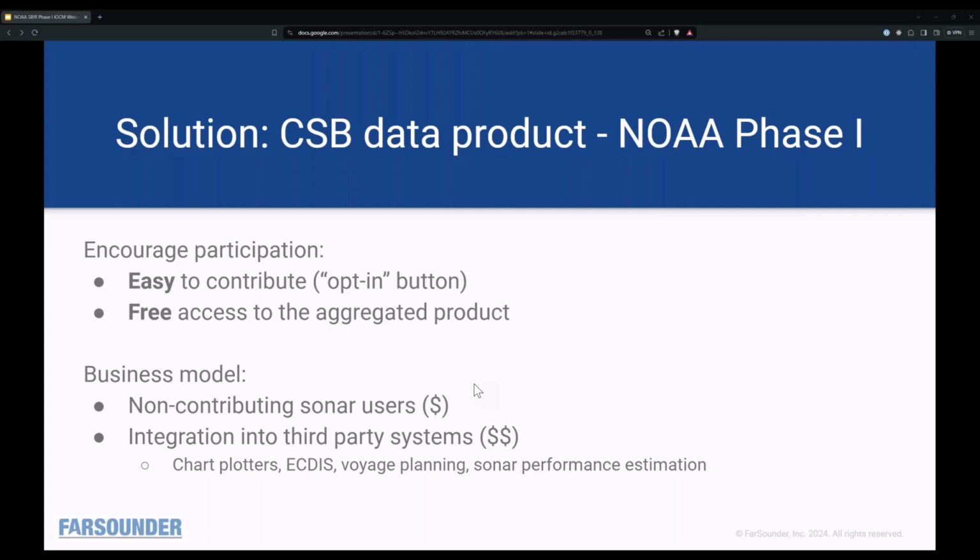The next part is we're looking at how can we make it a sustainable product in a business sense. So what we're planning to do is for users that want to benefit from using the aggregated product, it'll be a small subscription fee because they're not going to be adding value to the product. They'll still be using it, and that could be either just very, very private users or potentially military or government customers that don't want to make their data available. And also integration into other systems.